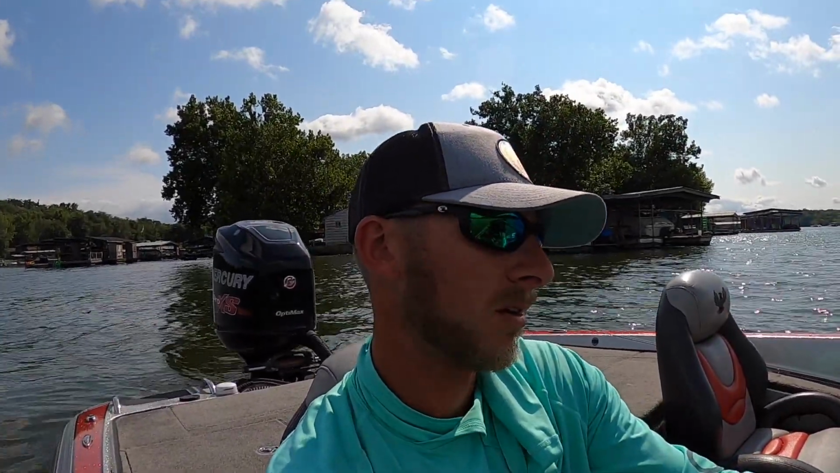That's cool. You can fine tune your unit and really get good detail if you go over at the right angle and make multiple passes. But really, if you can interpret what you're seeing on the screen, that's all that matters. If you can interpret it and you have an understanding of what's going on and what you're seeing, that's more important than having just a perfect picture and a perfect screen. So that's basically what I'm looking for here at Lake of the Ozarks fishing docks.